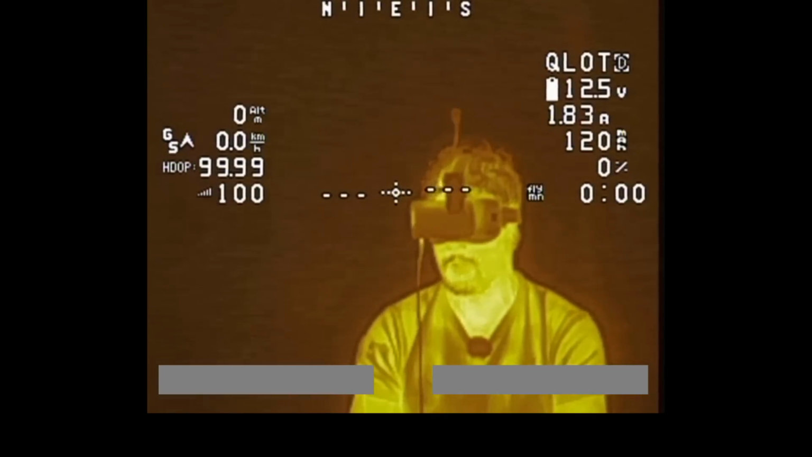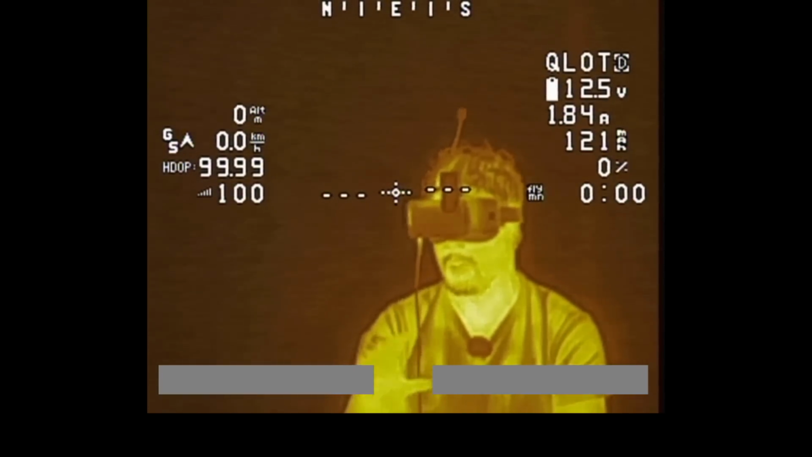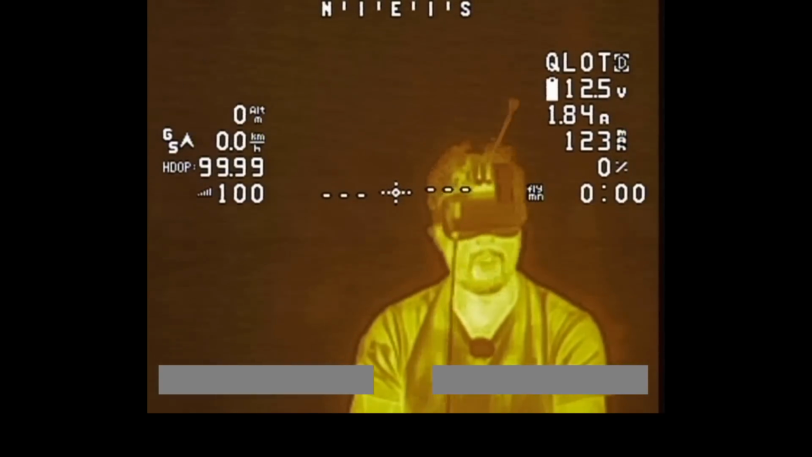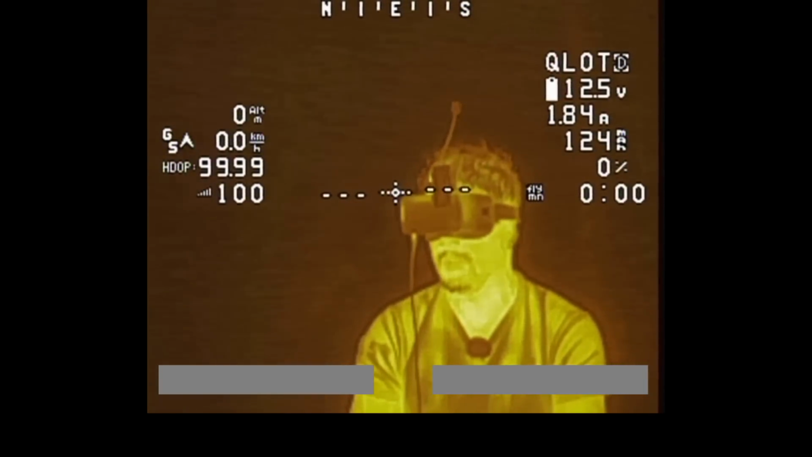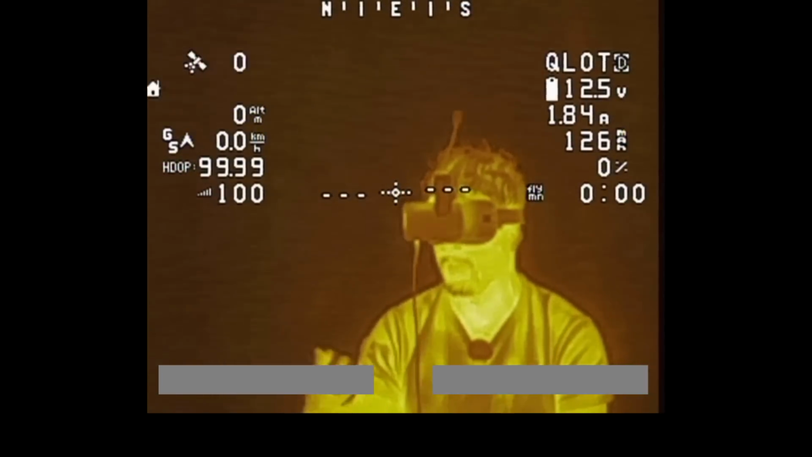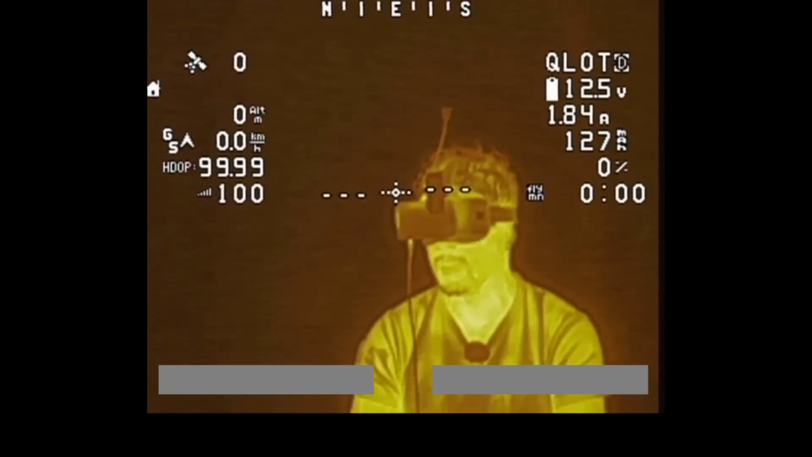So this one here, all these different modes have all got different names. This one's literally called brown. I'm sure you can work out why. Not really sure why you'd want this mode. It's not particularly visually pleasing to look at, and you don't really get the most amazing detail, but yeah, this is one of the options.